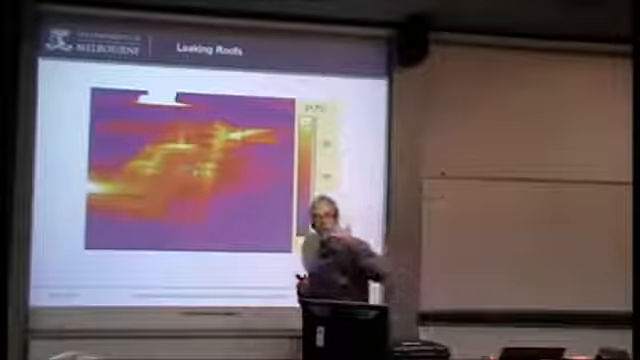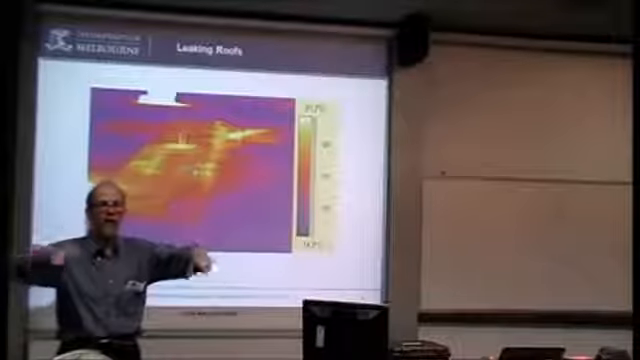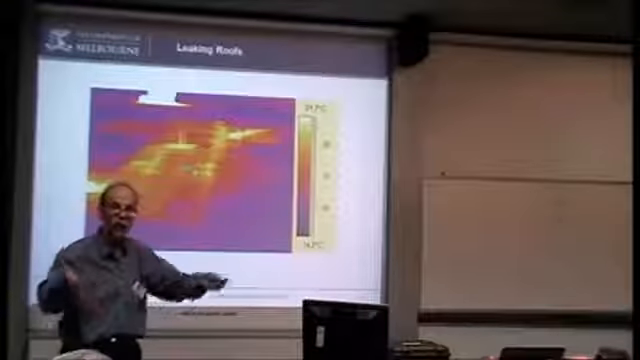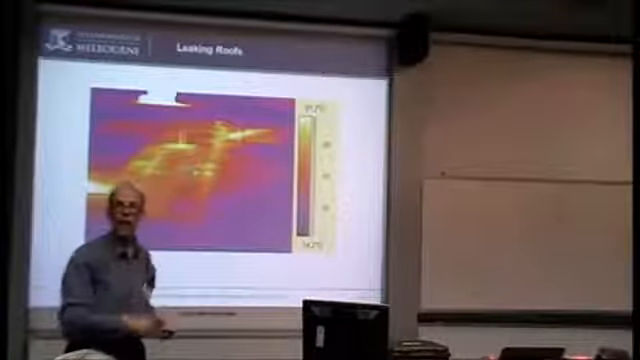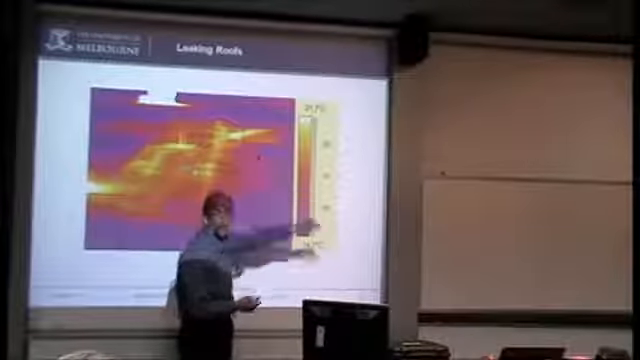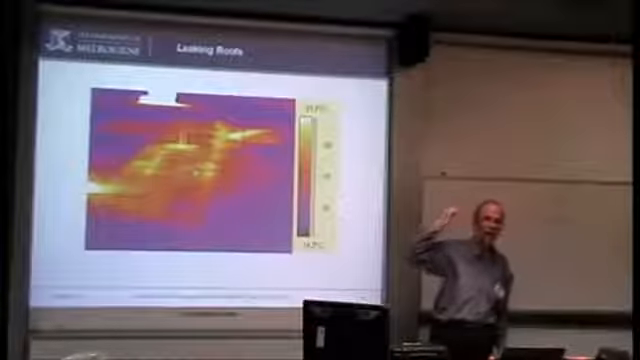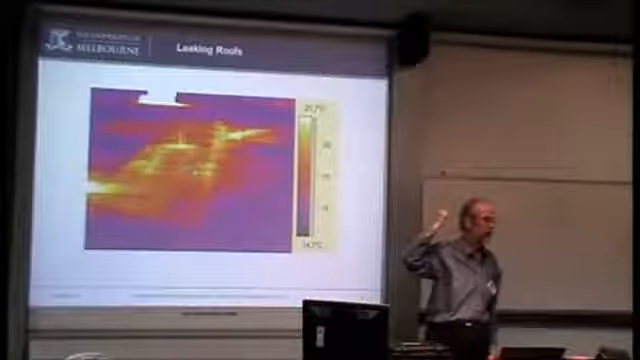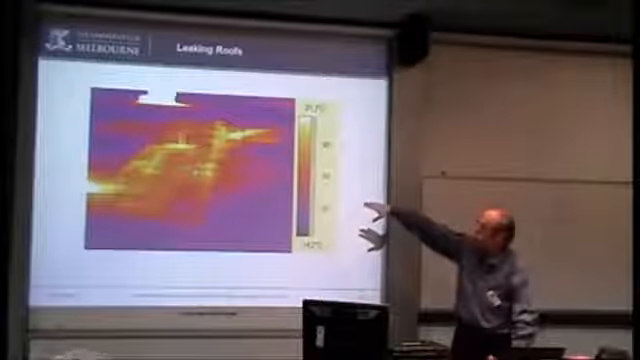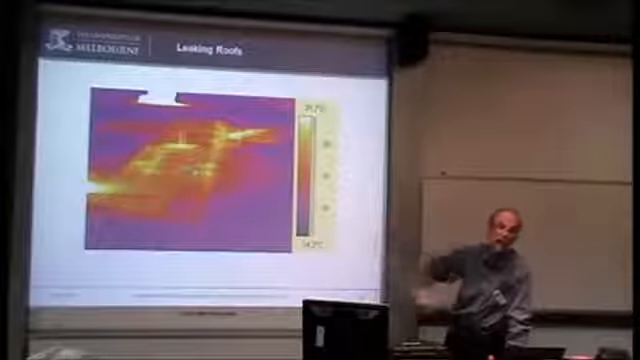The reason? We're using the thermal mass. This has been done at night, and the rest of the roof has cooled down more quickly than where the water is. The whole roof had the sun on it earlier and came up to temperature. If I'd been there at 3 or 4 o'clock in the afternoon, I would have seen nothing, because it's all heated. But going there in the evening, after the sun's gone down, and giving the roof time to start cooling down, I can get that contrast. This could well have been around midnight to 2 o'clock in the morning. Sometimes that gives us the best contrast.